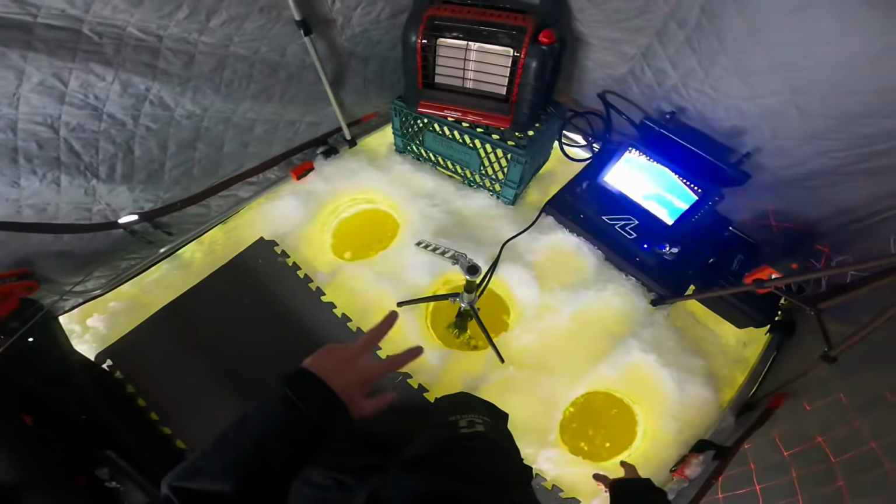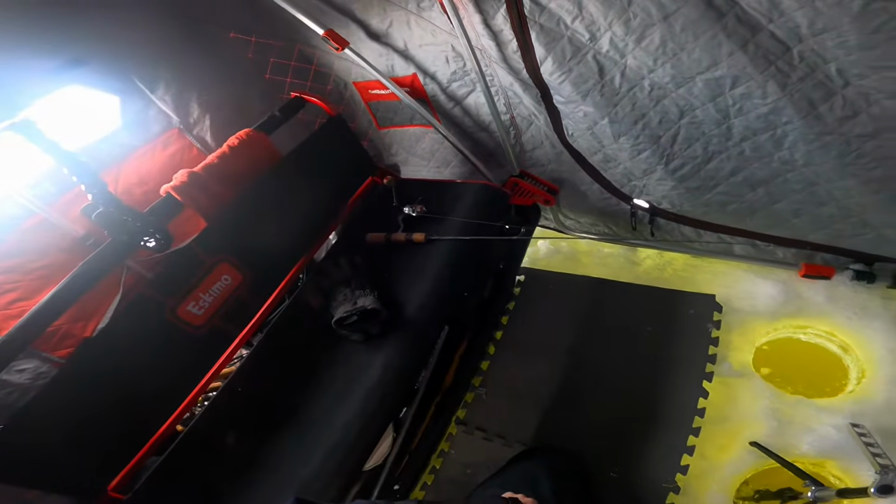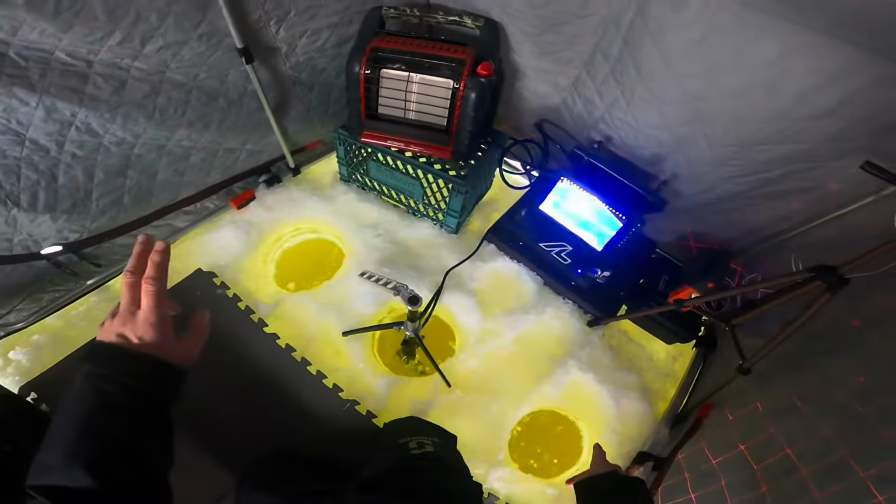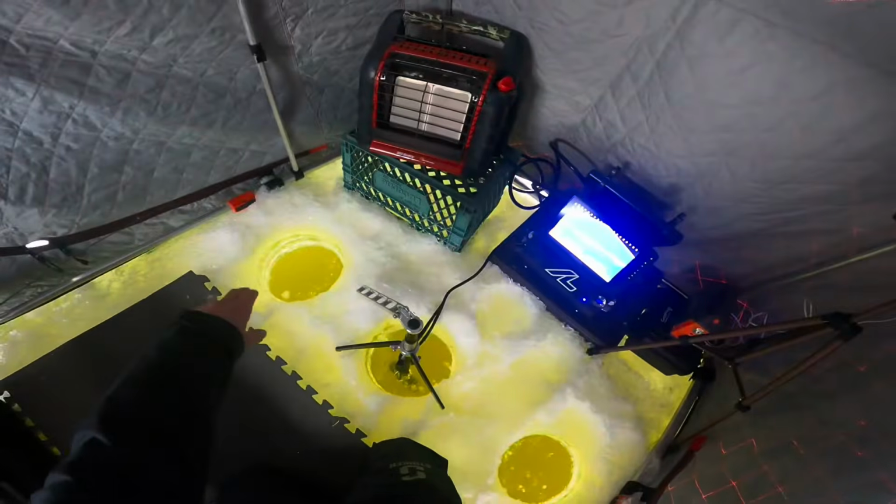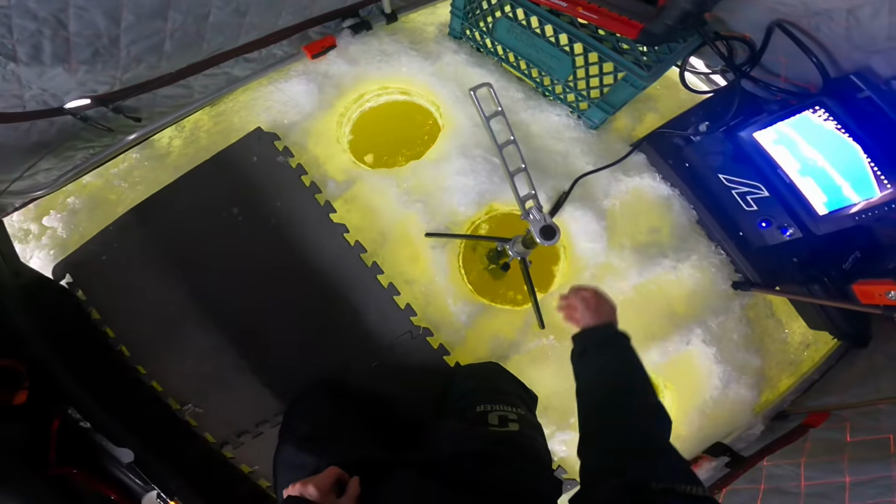I've had a few questions about it, so I'm gonna go over it. Kind of set up here, I got 3 holes drilled. I do have a pike tip up rod just in shallow, just beside me. I drilled 3 holes because in the evening I'm gonna have a dead stick here, my active hole, and then I always like to have a hole just separate for the transducer pole.